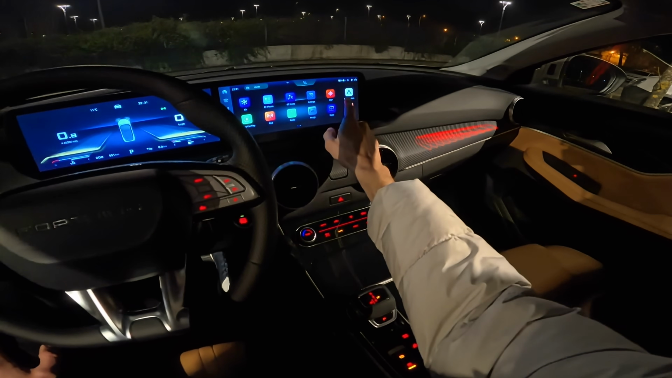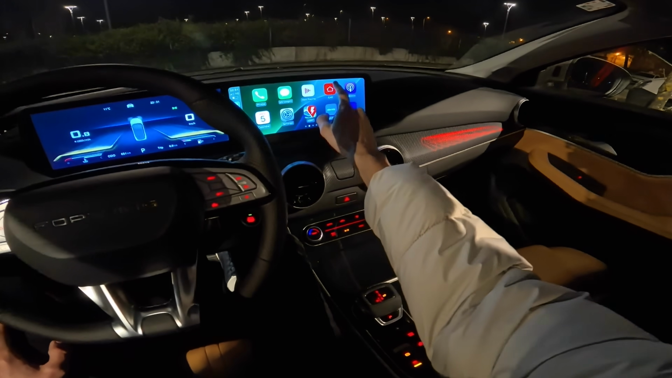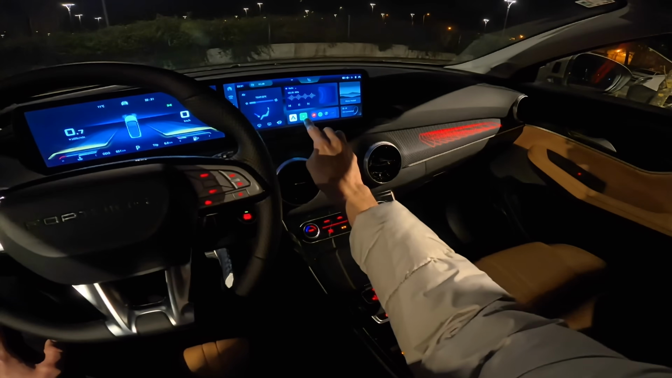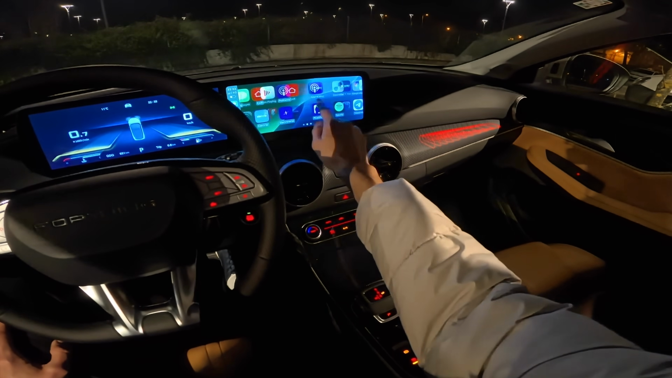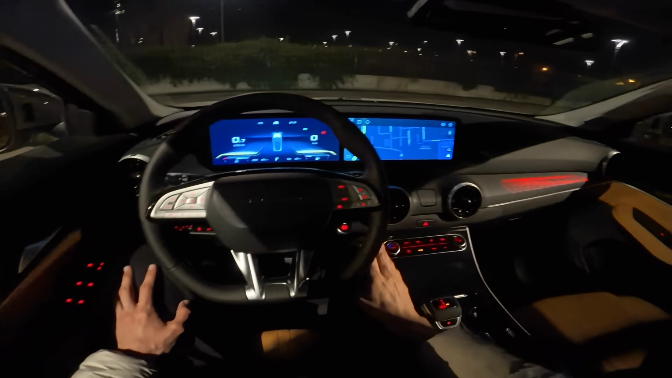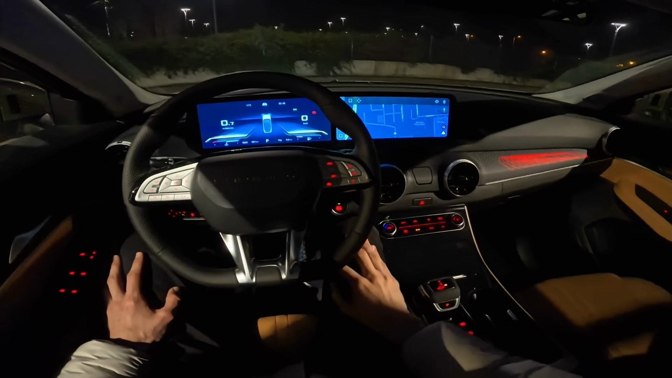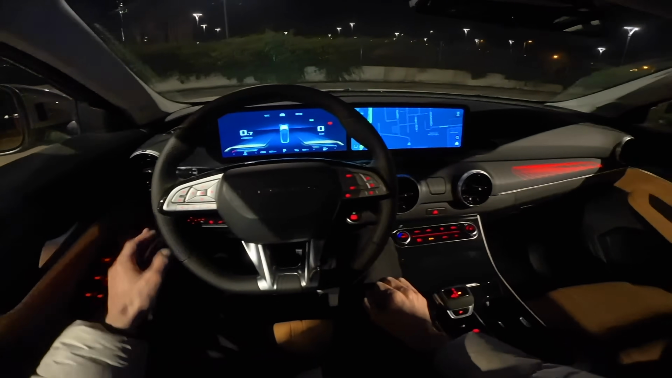Now we have Google Maps, but I'm going to use Apple CarPlay. There's also a shortcut if you go back right here, and it's also very nice and fast. I'm going to use Waze for my default map because we have a nice preview, and I like these colors. Look, gray, yellow, gray, yellow.